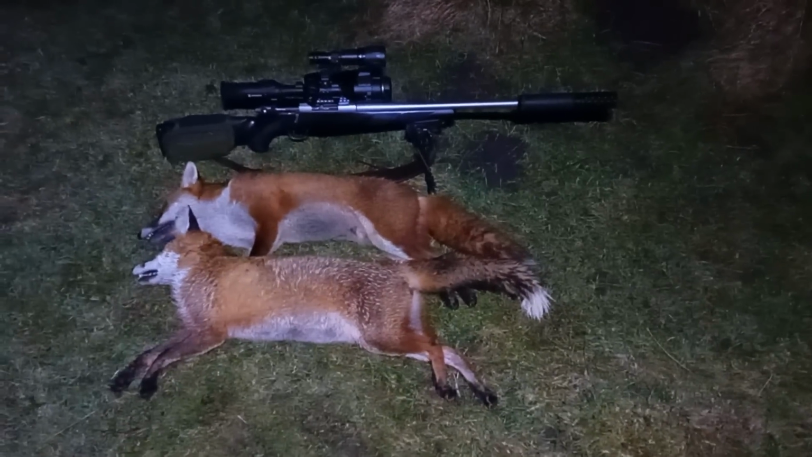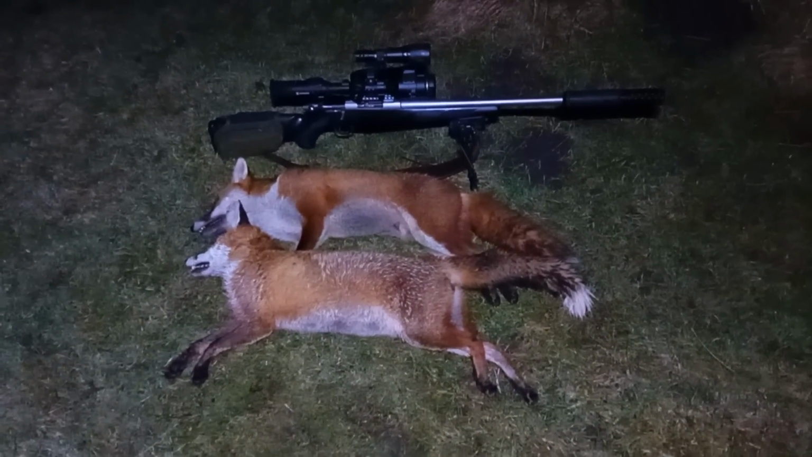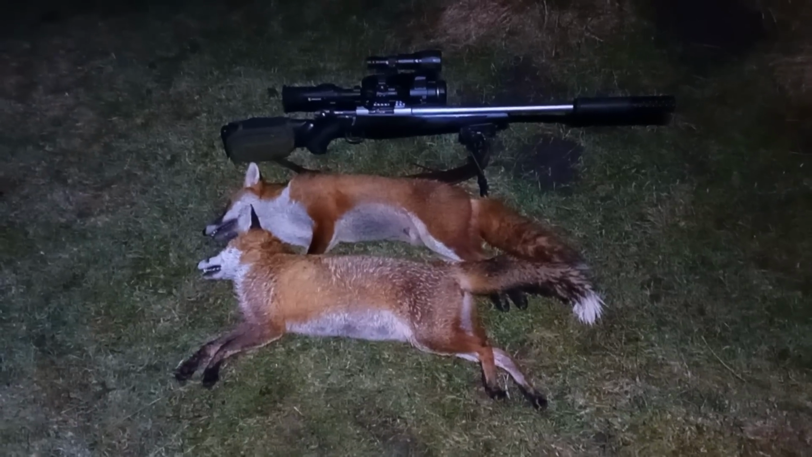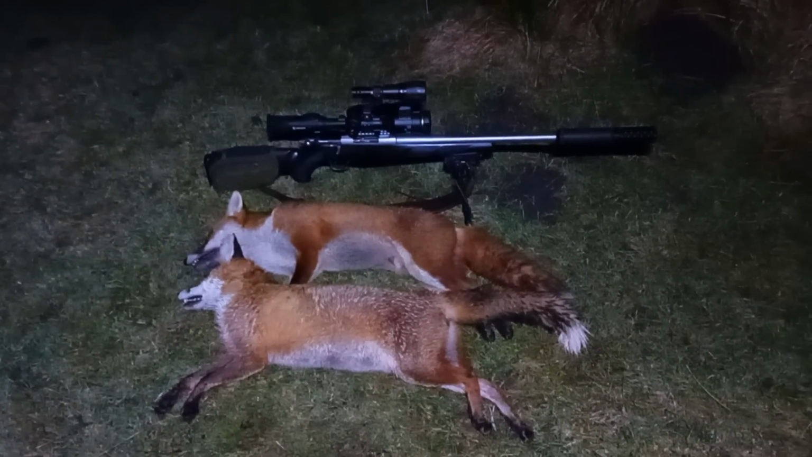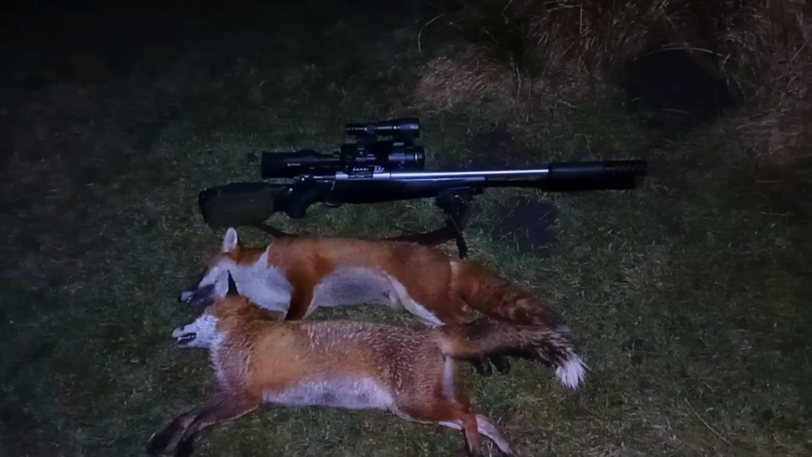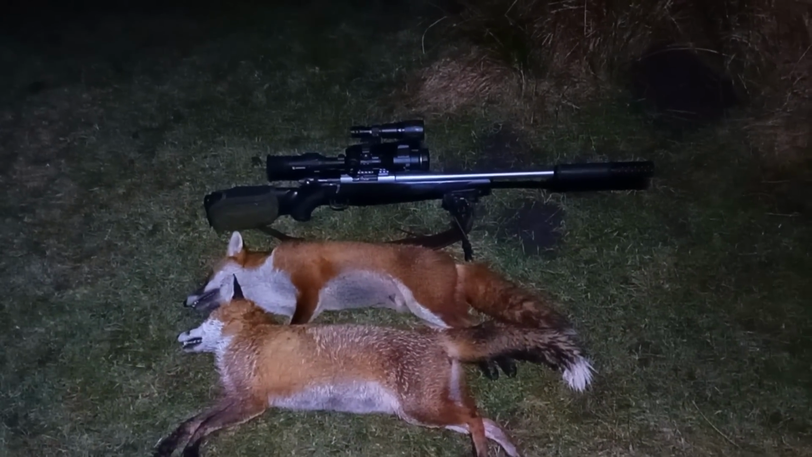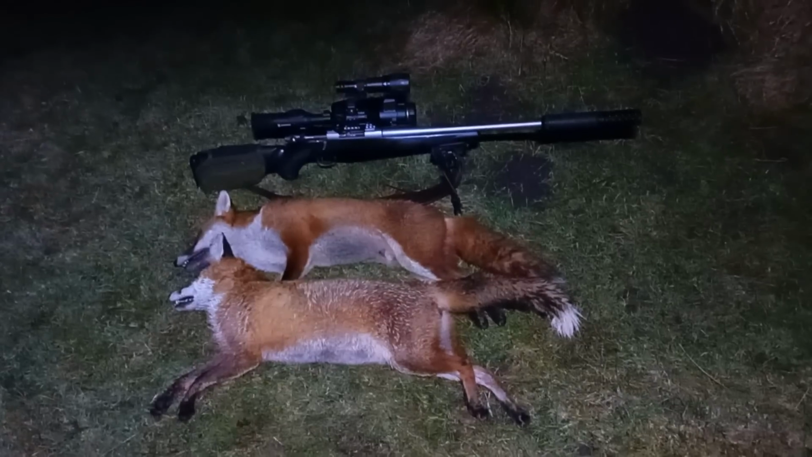Here they both are, picked up, and I had a problem trying to find one of them, why I couldn't film it, but anyway, I found him eventually. And like I said before, these really are a good pair of foxes to get out of the way, because soon we'll have a lot of ground nesting birds here with chicks and such. We just can't tolerate any foxes on this ground, so yeah, good job.